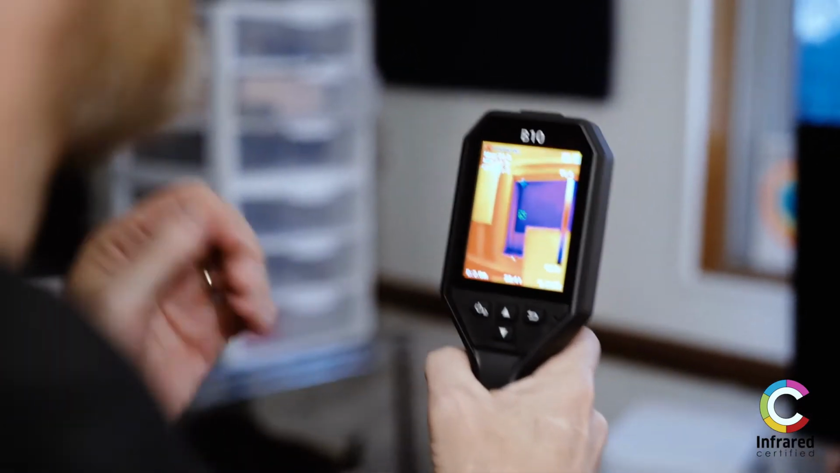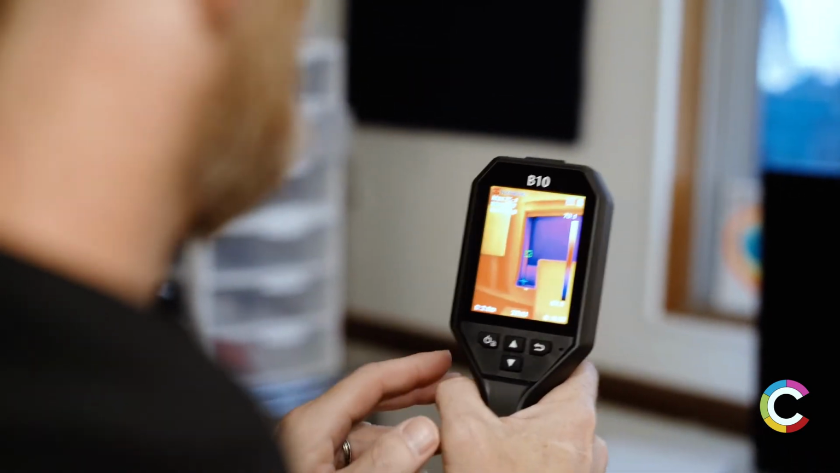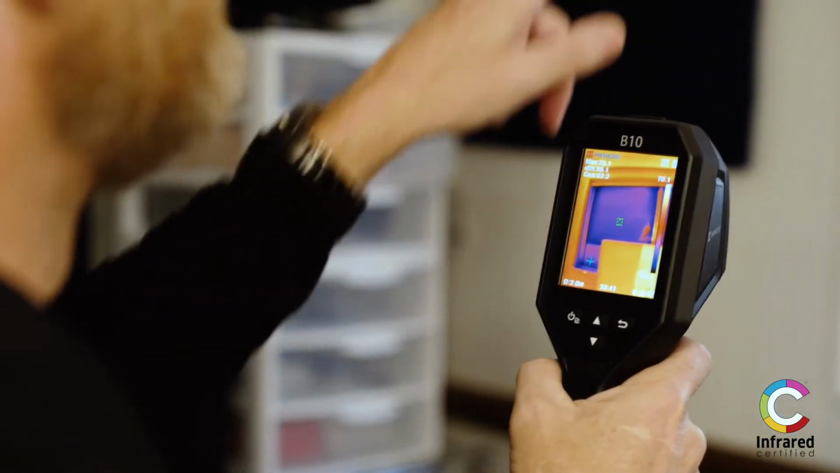Okay, we're down here in the basement workroom. We've got an exterior wall here and some old windows. It looks like the upstairs windows have been replaced in the last couple decades. This one here is old aluminum.